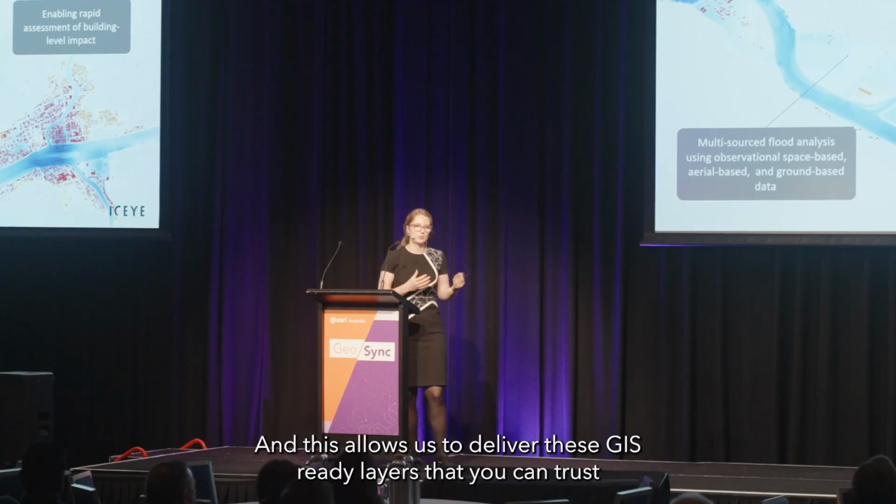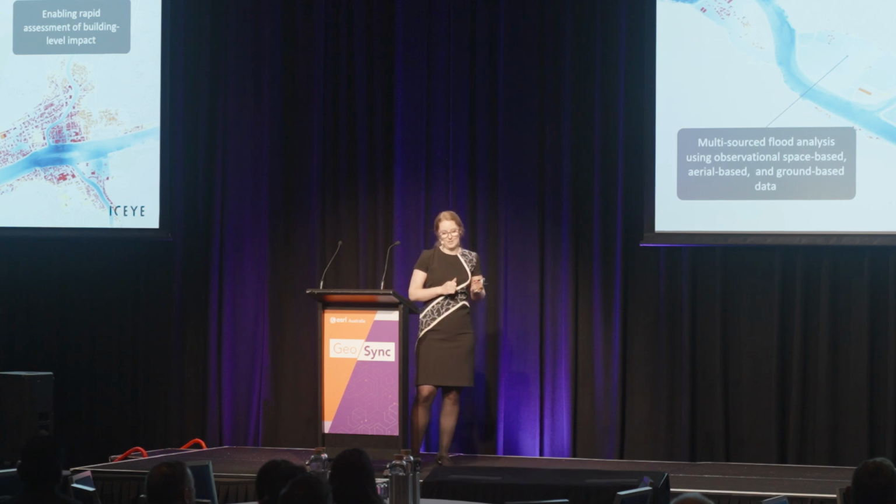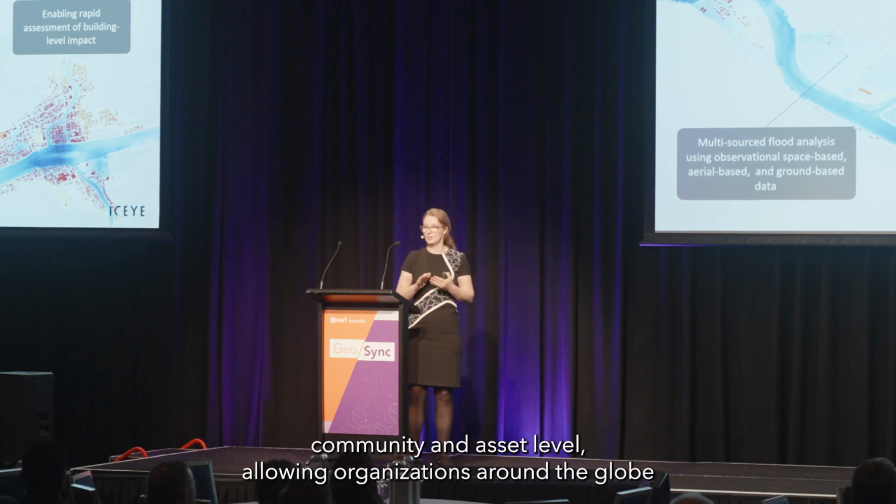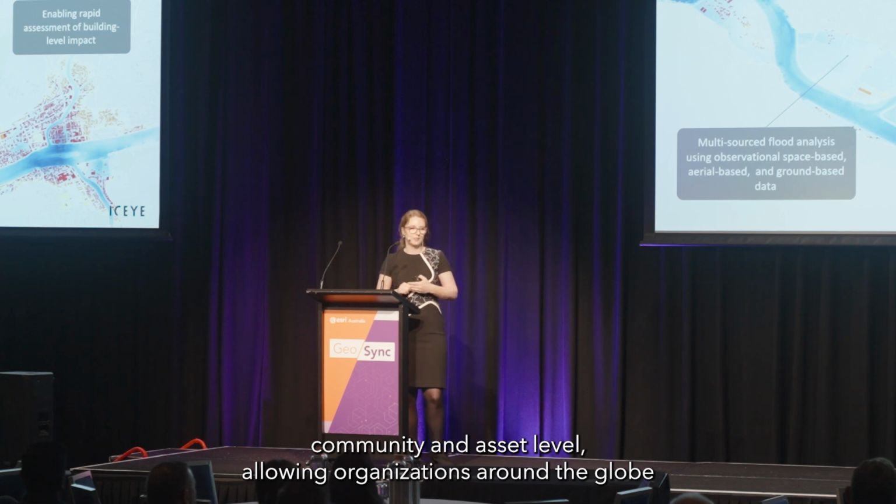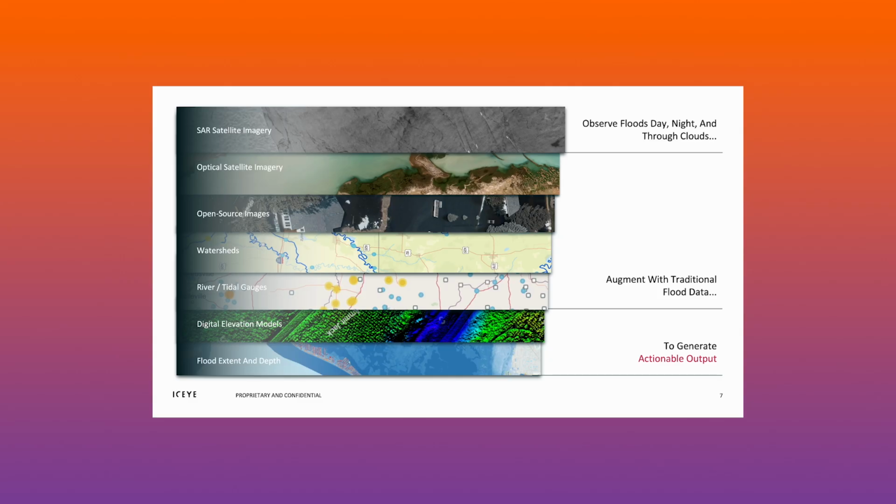And this allows us to deliver these GIS-ready layers that you can trust and update them daily at a 3 to 4 metre resolution. So these insights are at the building, community, and asset level, allowing organisations around the globe to assess these impacts as a disaster unfolds.